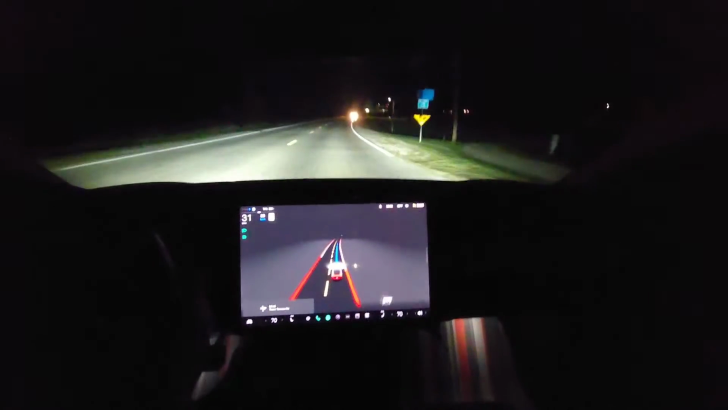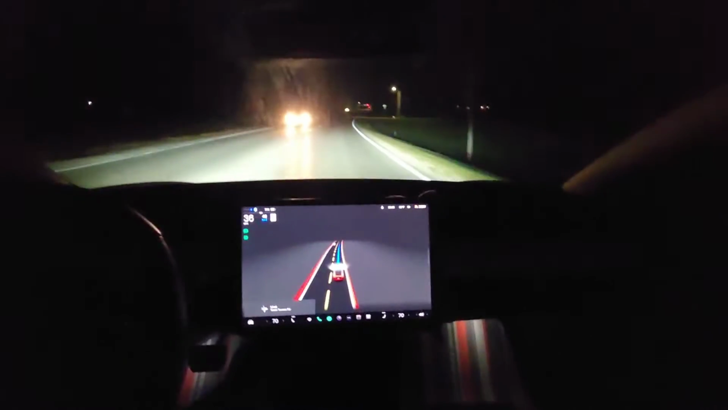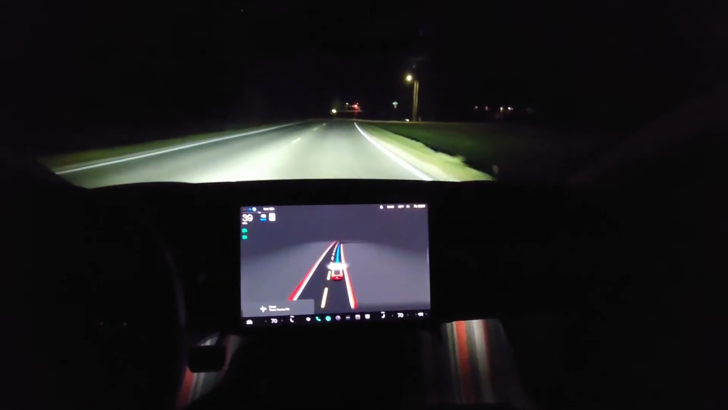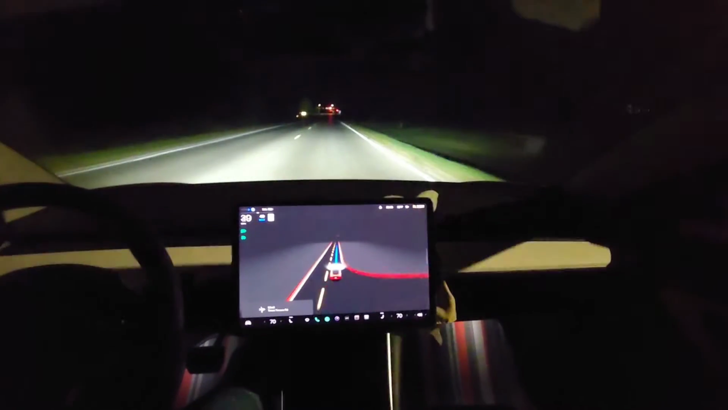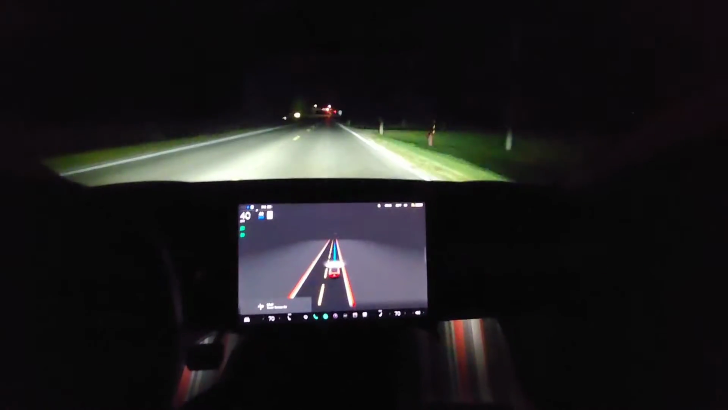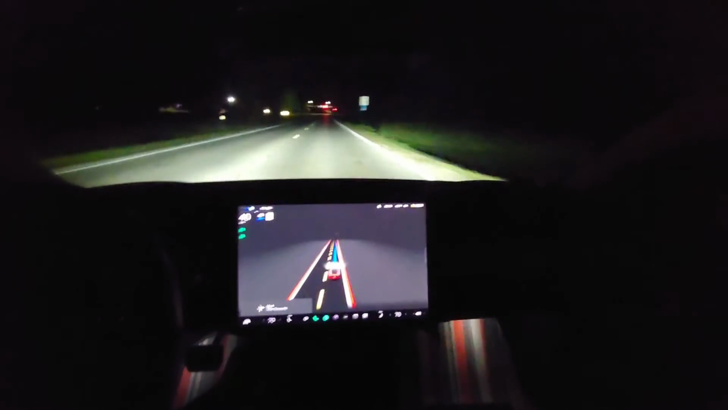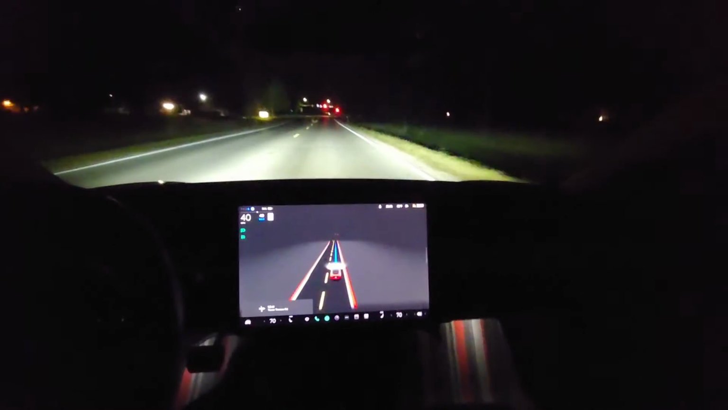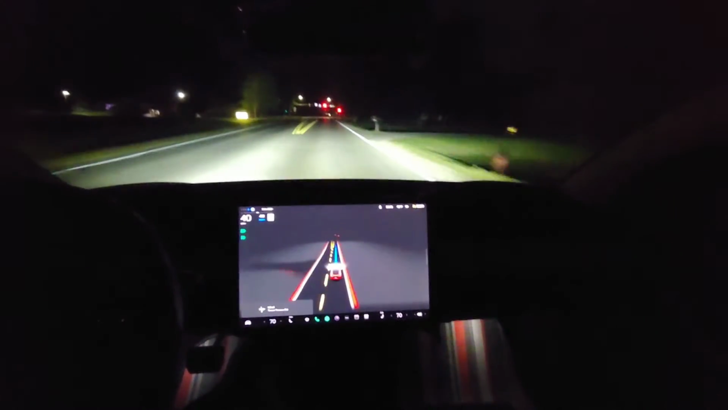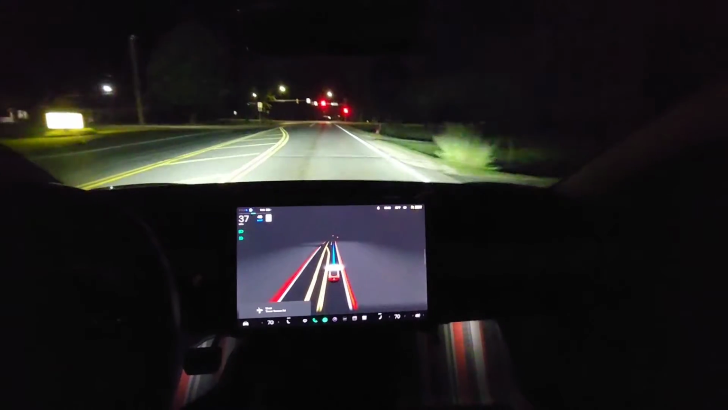Last year it would like block the intersection. So besides the construction, I don't think I've had to intervene. There was a point that I did, but I don't think I had to.